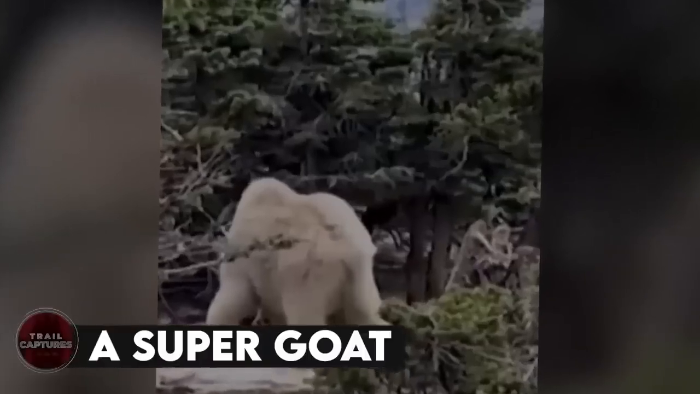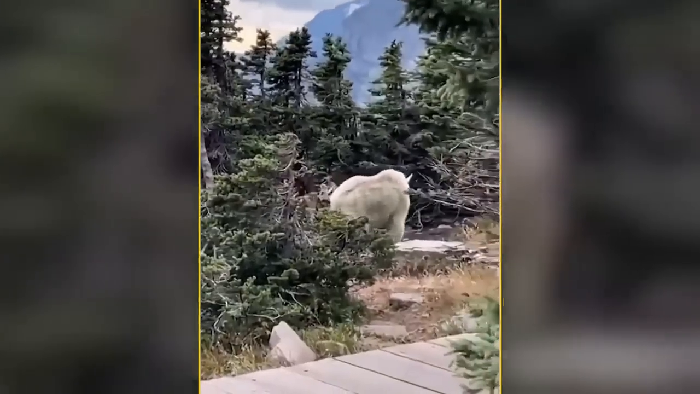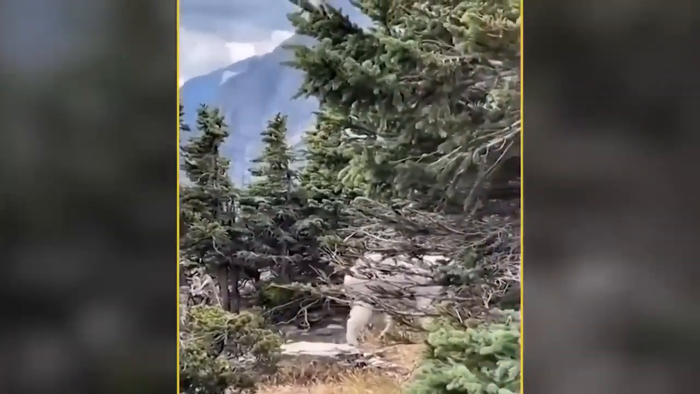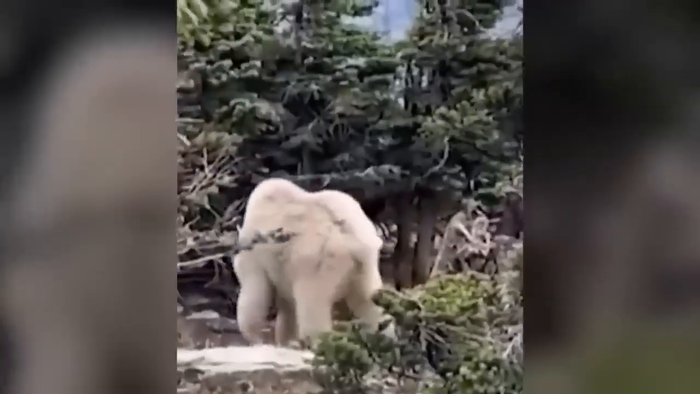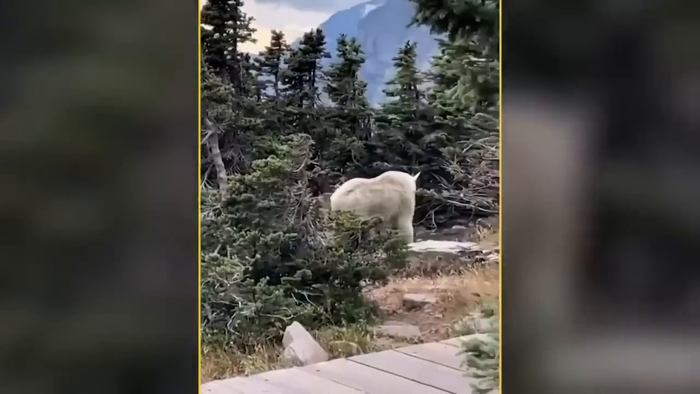A super goat. Have you ever seen a super buff goat? If you haven't, we're about to show you something awesome. So this guy was out hiking in the mountains, just enjoying nature and all that. And guess what he stumbled upon? This seriously ripped goat. He knew he had to capture it on his phone and share it with everyone.